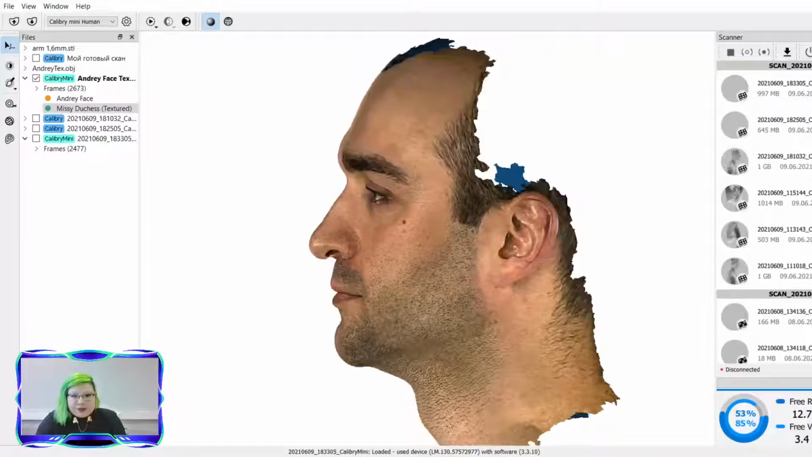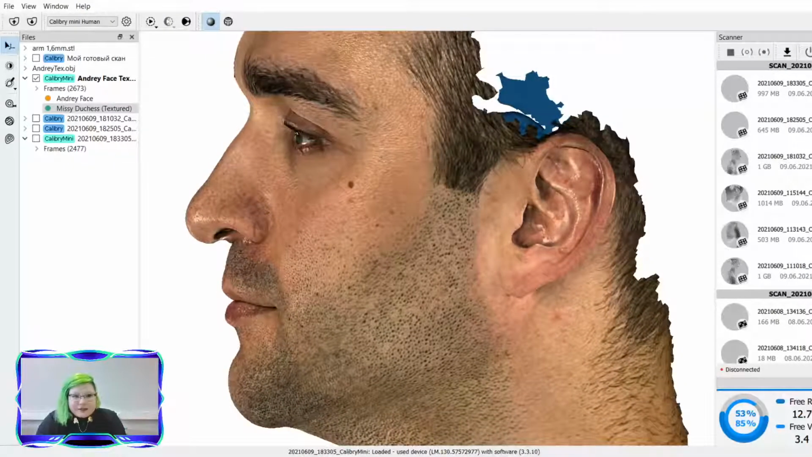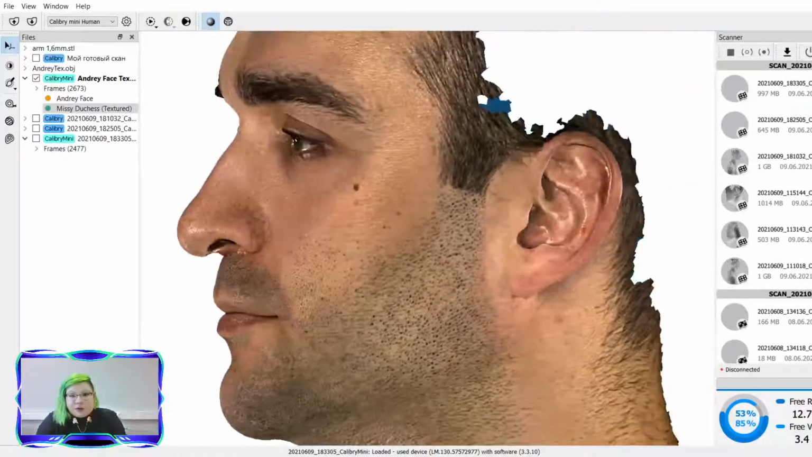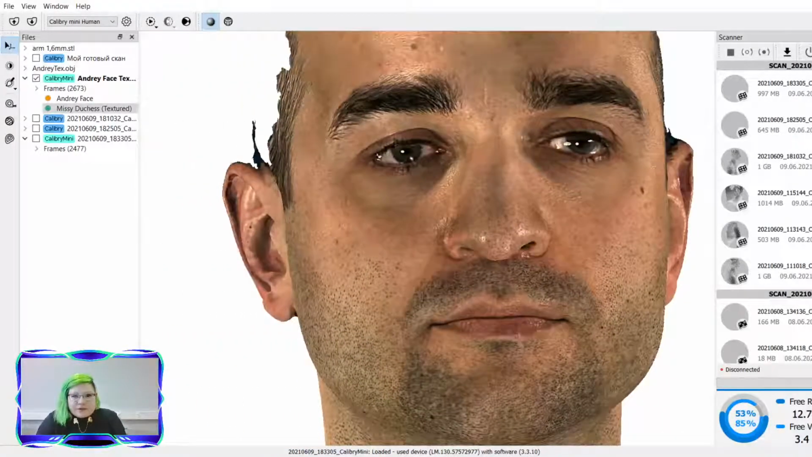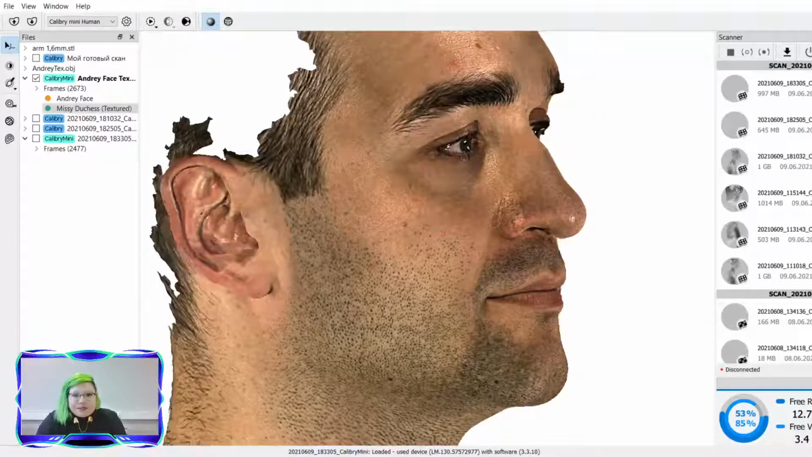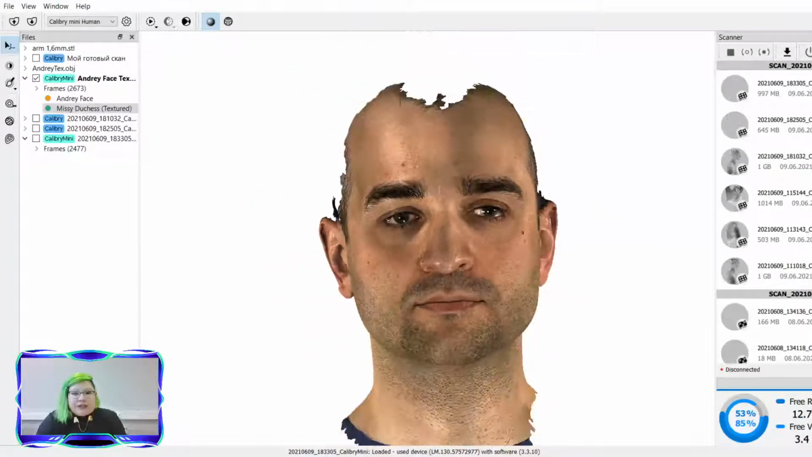Here the colors are really bright. The texture frames were definitely enough to create a very great realistic texture. We can see the veins in the ears, we can see the eyebrows, we can very clearly see the eye color and the eyelashes. So Calibri Mini is really great for capturing all of those details.